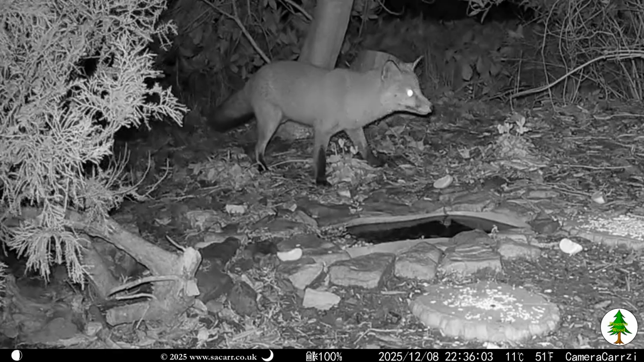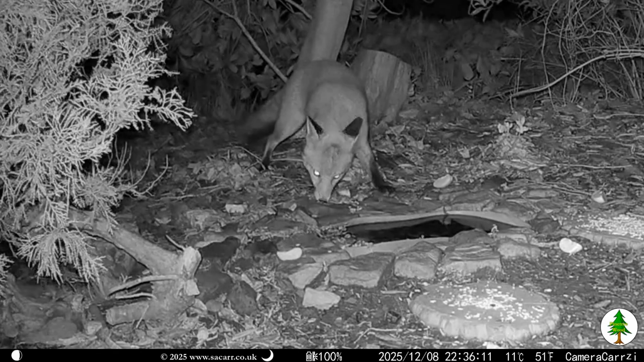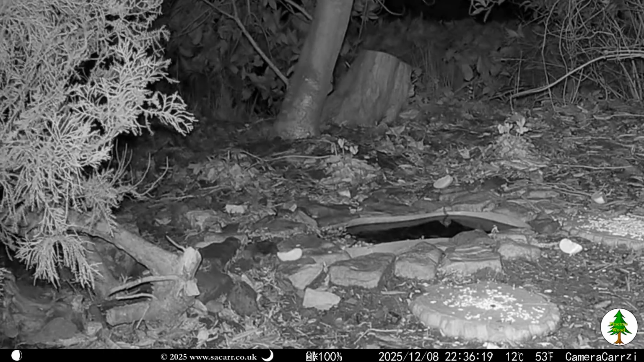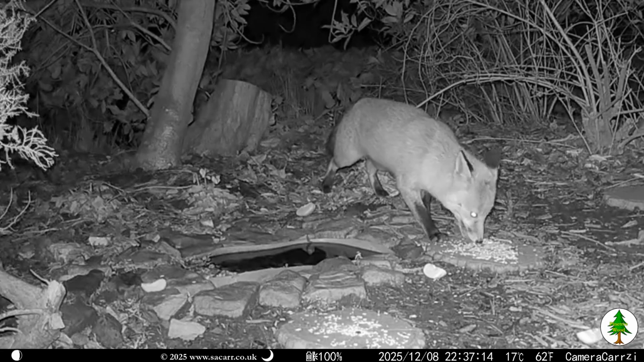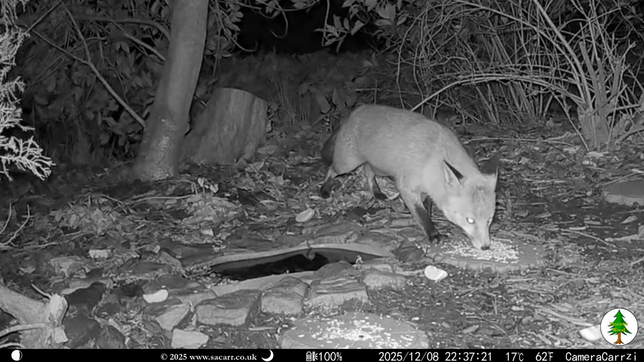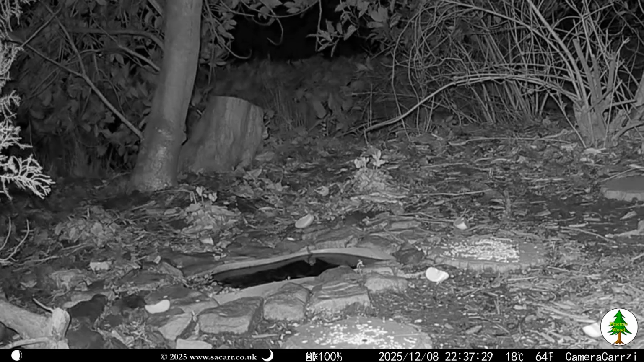It was quite windy, and I think that had her a bit on edge. She marked a scent on one of the cyclamens before moving off, ending the captures for the 8th.